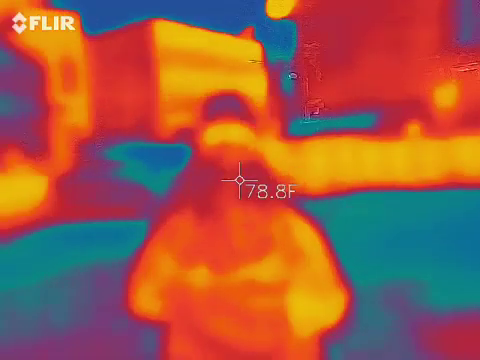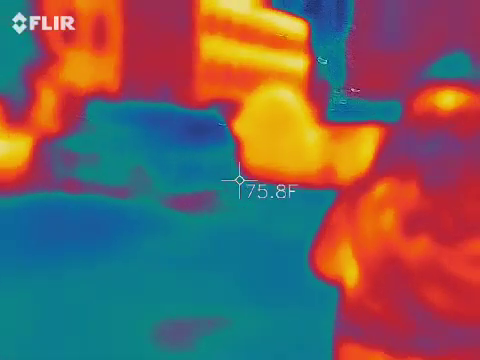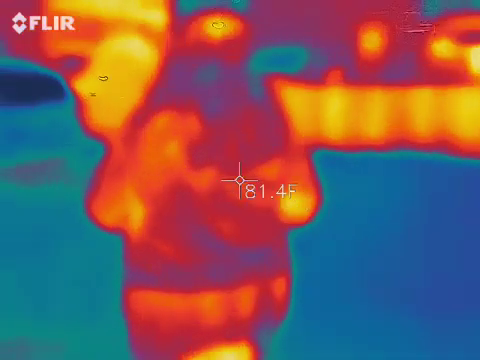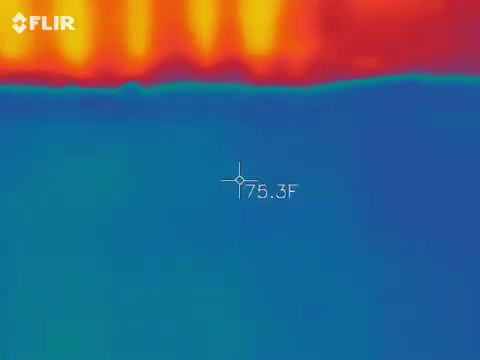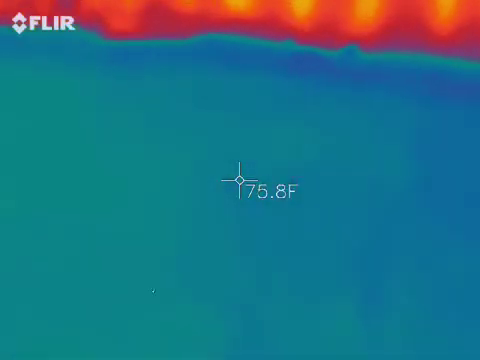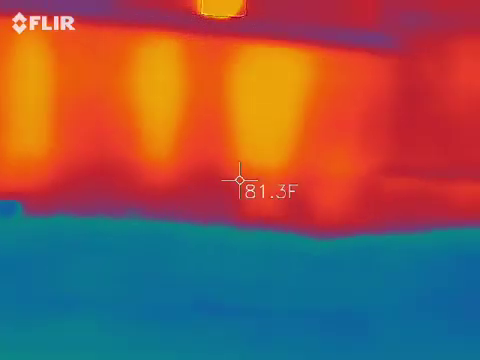This is that corner you were talking about. What path are you getting on the ground? 76. Yeah, 71. 73. That's fairly normal deviation because I don't believe that ambience is 78 on the wall, roughly.